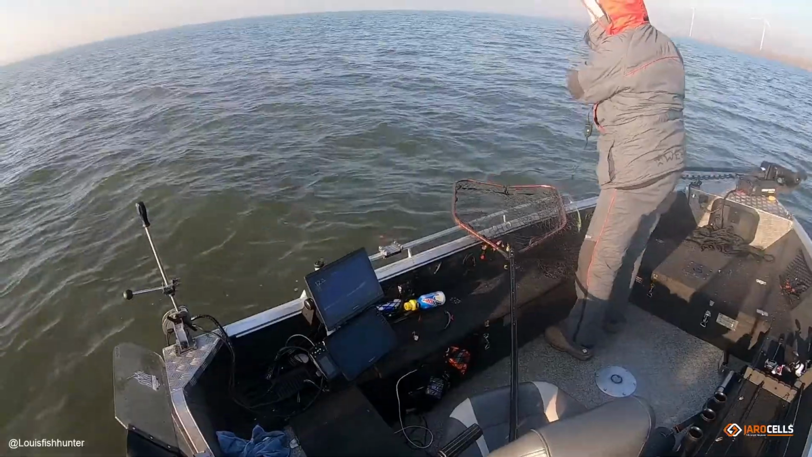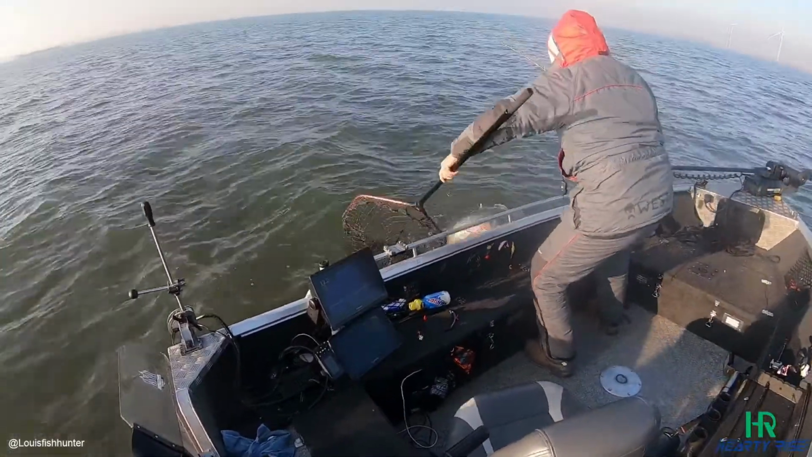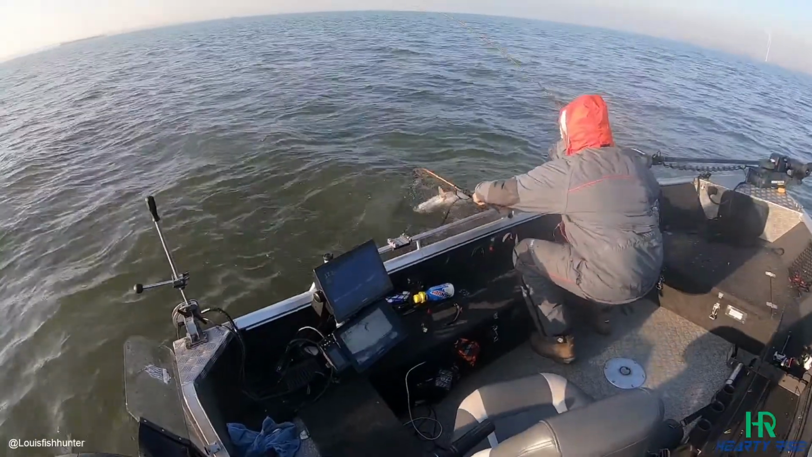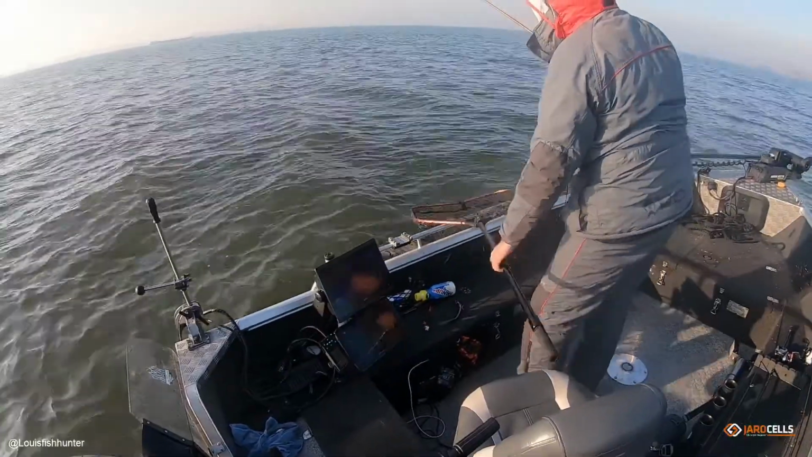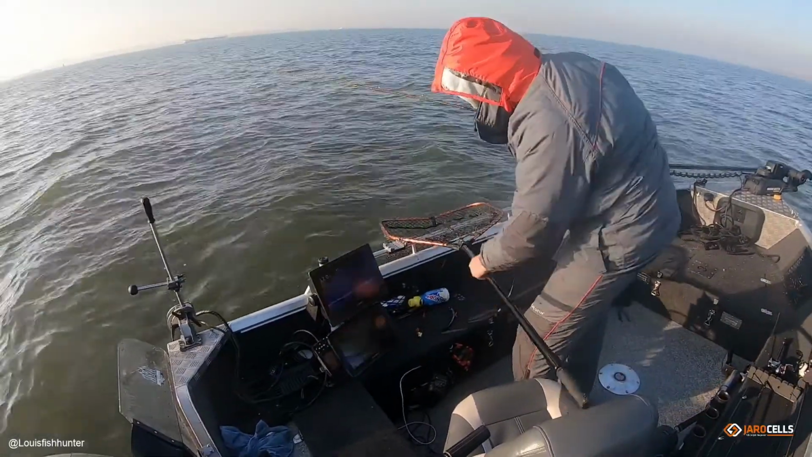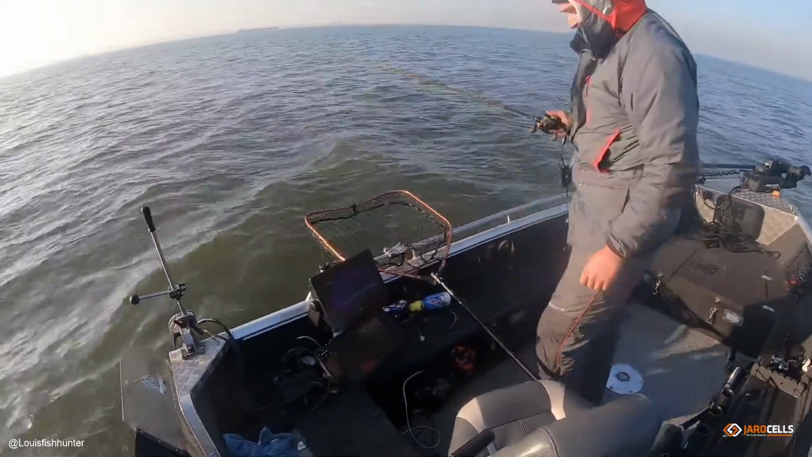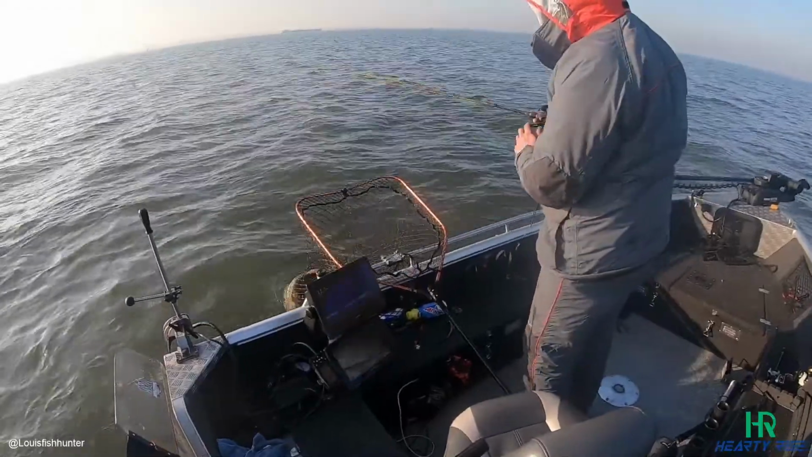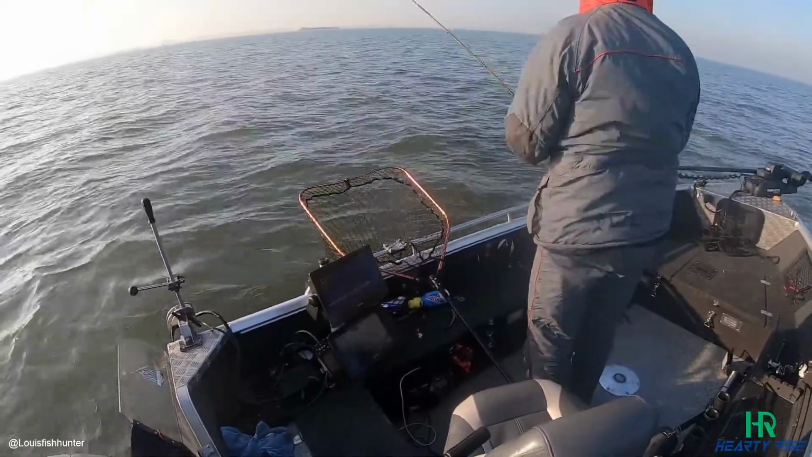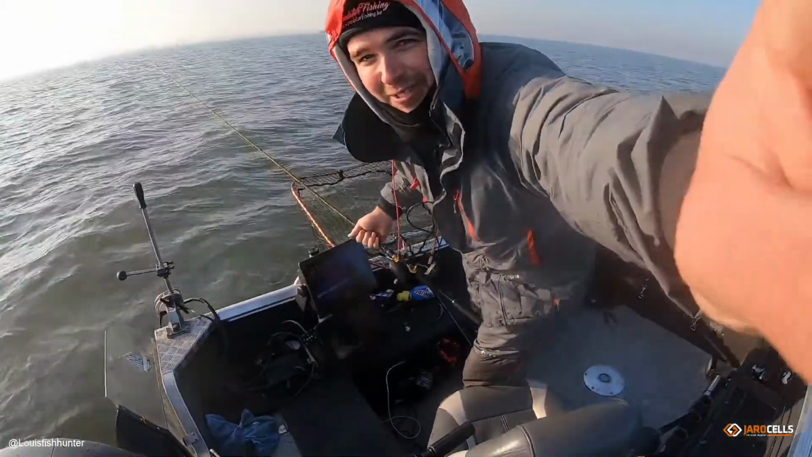Some other guys are also joining the chat in the meantime, and Louis is netting his fish. It's in the net. Oh, damn, what a log. That's a nice fish. It looks really good. 1 meter and 13, pike, nice. And in the same session also an 80 plus zander. Fish was really active.